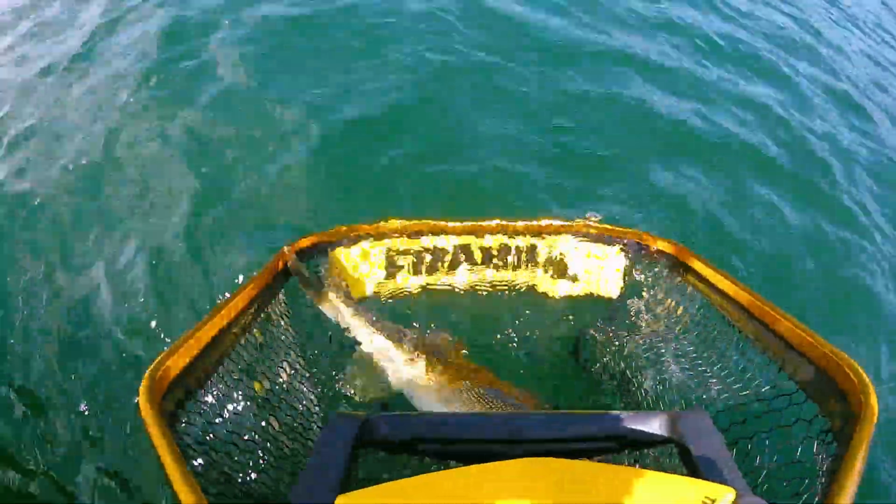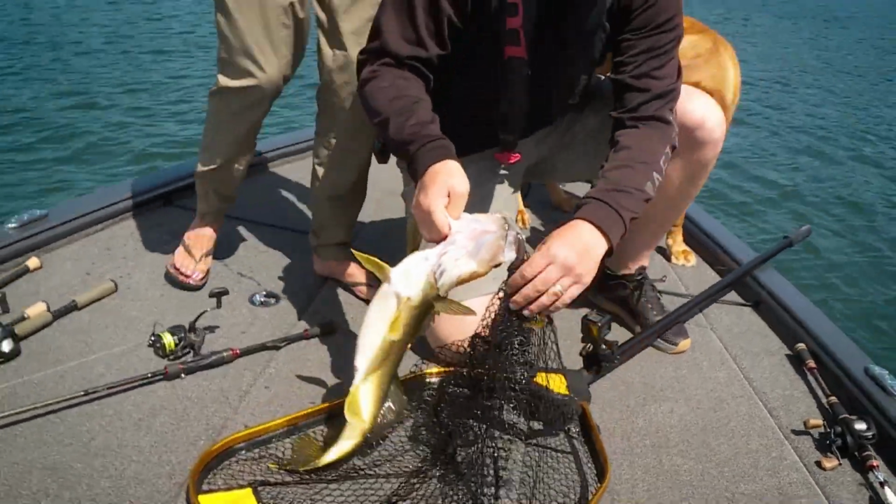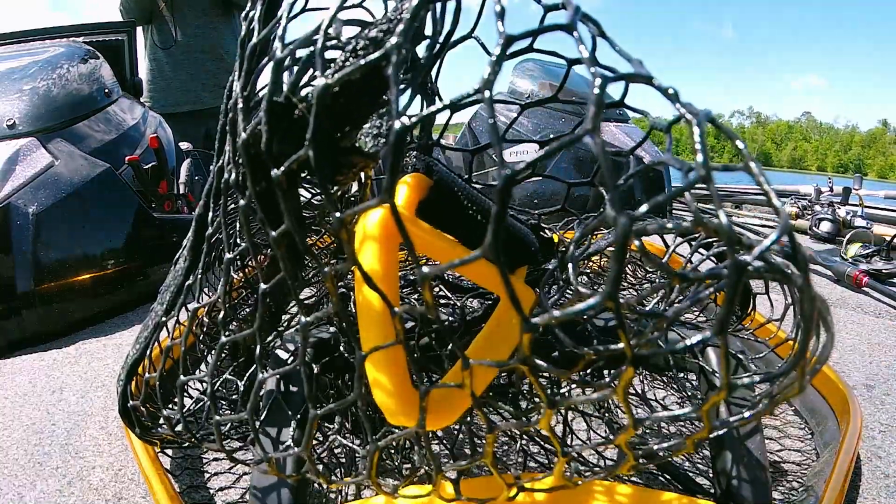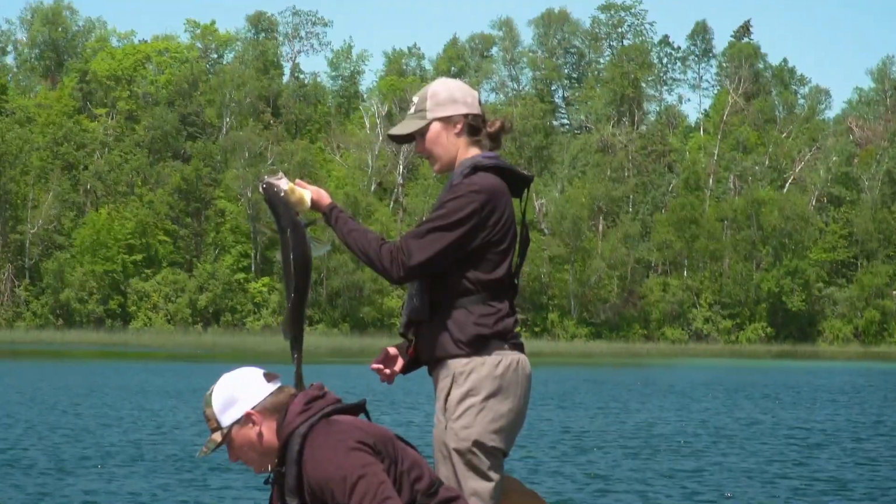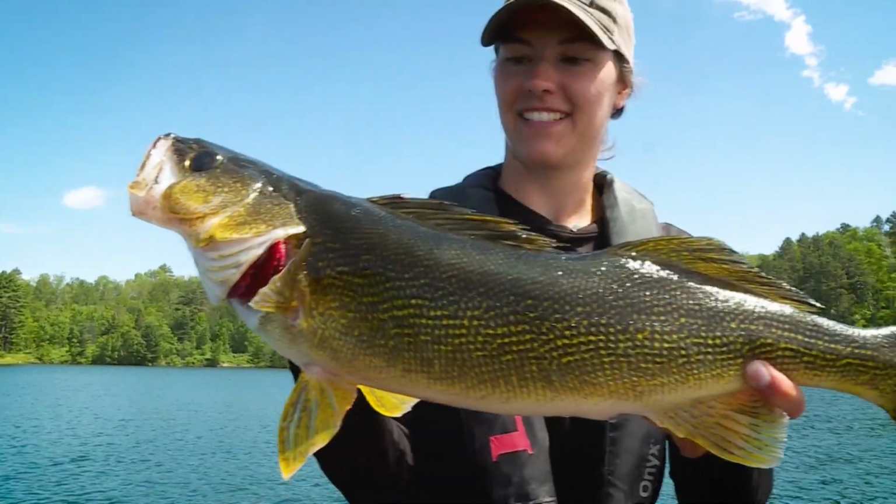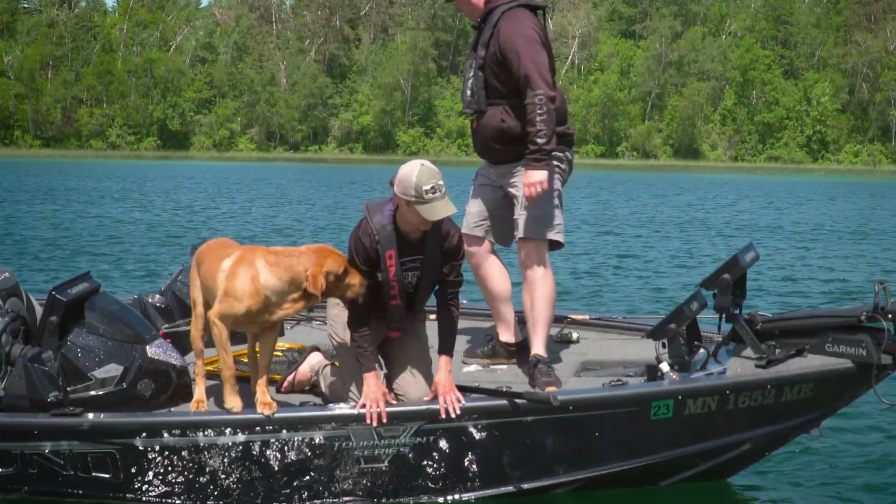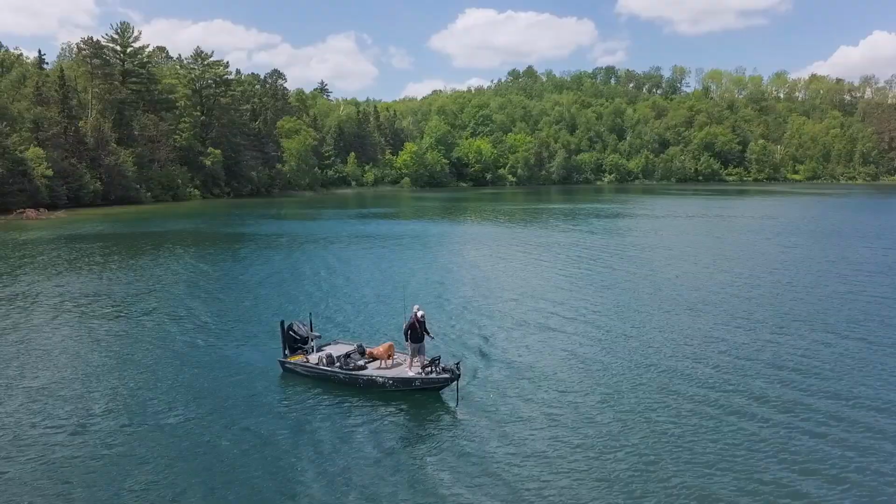We put a net on him? There we go. Look at that. An ornery walleye. An ornery leech-eating walleye. You wanna hold him? What do you think, Cop? Nice. Bye-bye, buddy. Sweet. That one had the right attitude. It did. He wanted to eat. You know it instantly as soon as you see them.